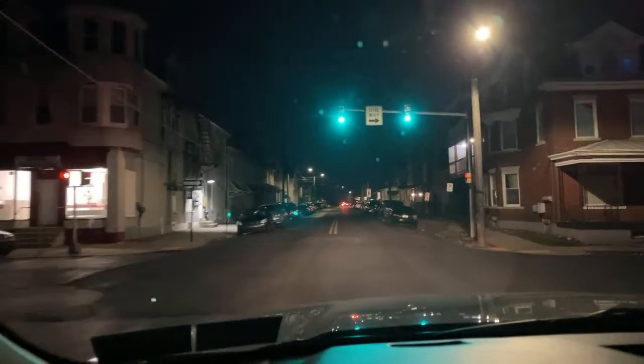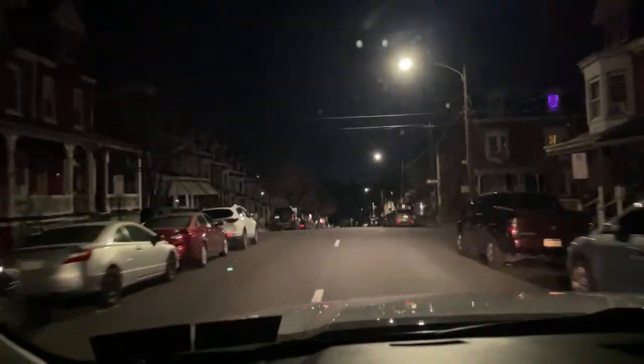I'm just giving a tour of Allentown at night. And guys, I know it looks scary, it looks badass. It's not. I mean, there's nobody out, there's nothing going on. Nobody jumped me, nobody carjacked me. I could drive around here all night and nothing would happen to me. All right, the city is not as bad as what people say it is. I think it's one of the safer cities in Pennsylvania, actually. There's cities half this size that are way worse.